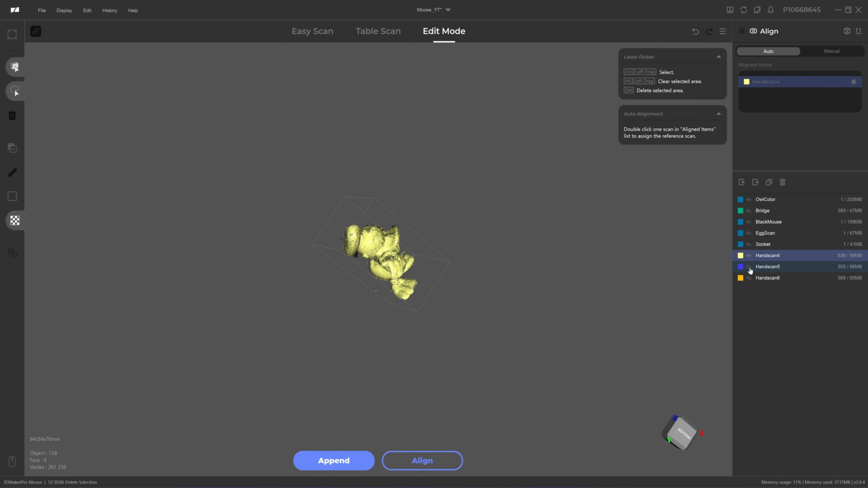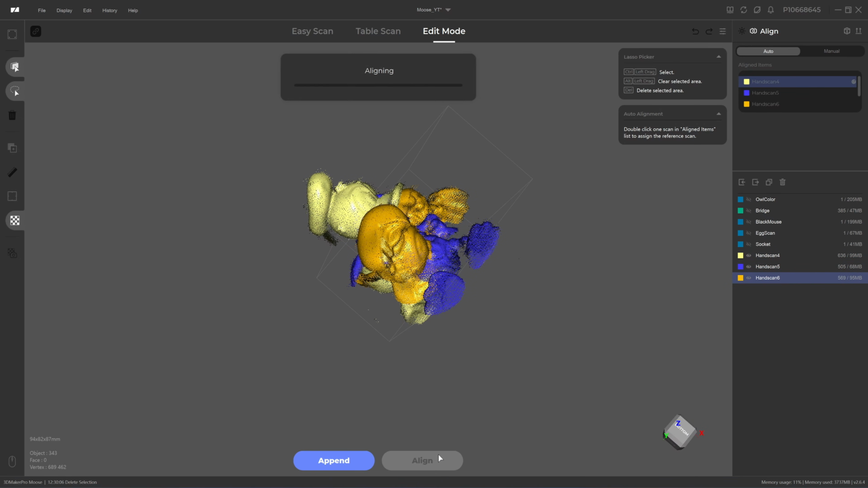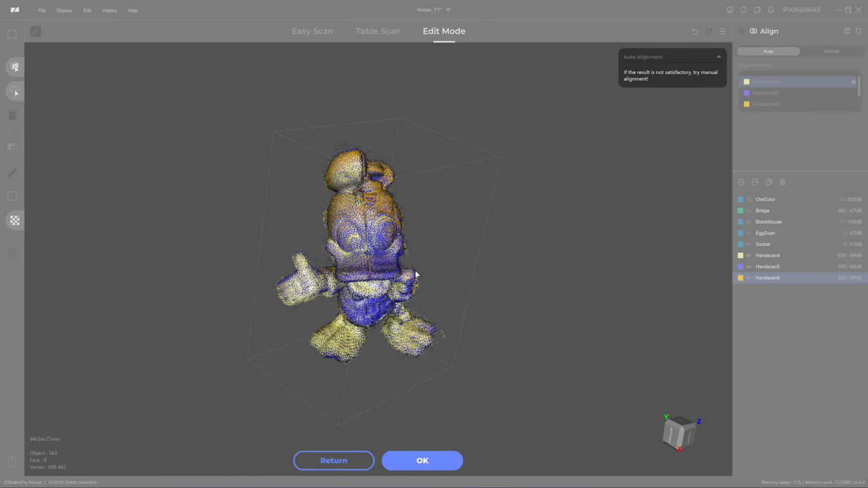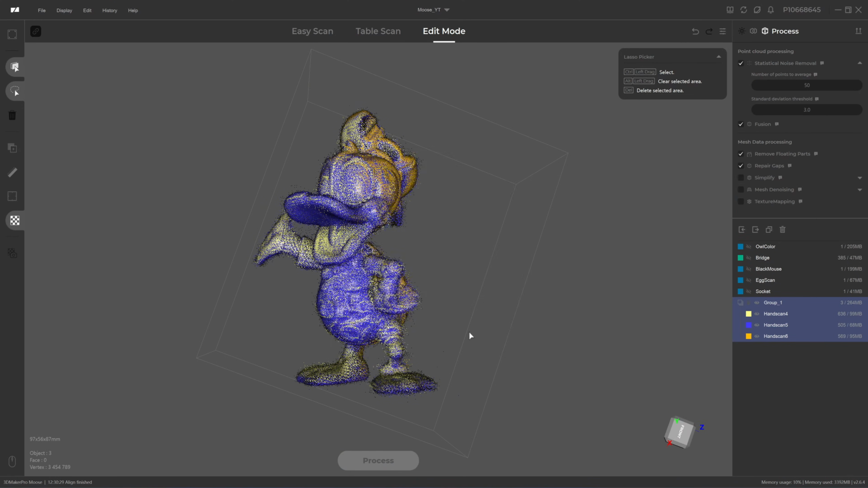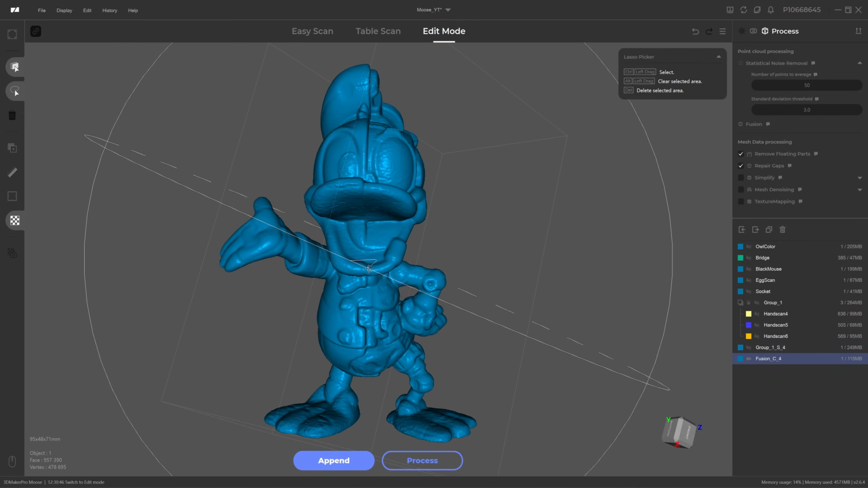Okay, let's merge them together, all three at once, see if I can do it. Alright, it can do it. And this is a 3 merge in one time. And click on OK, add 1, 0.2. Okay, here's the 3D scan result.